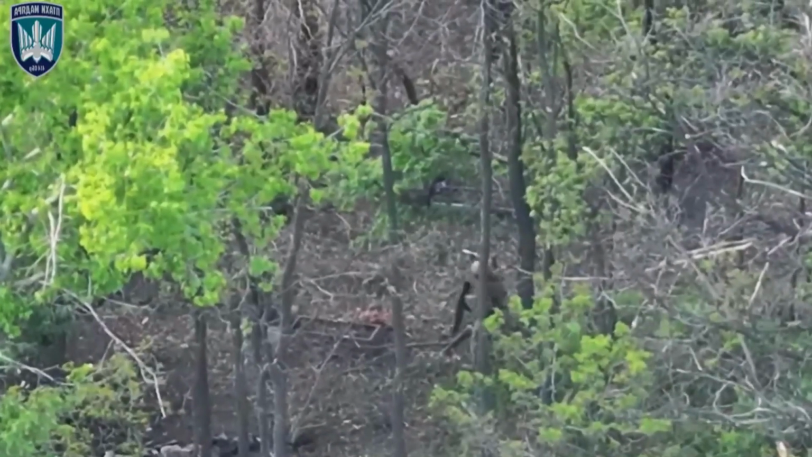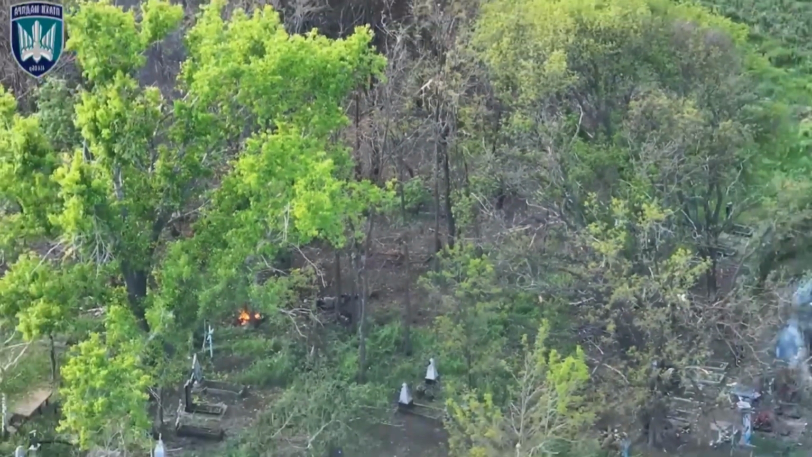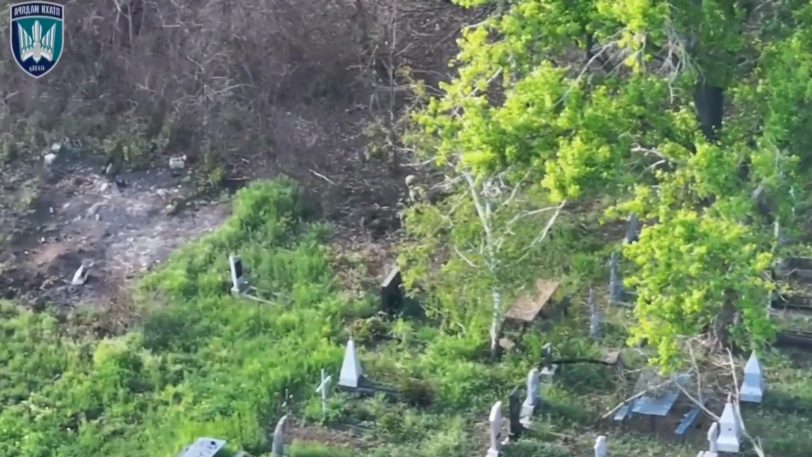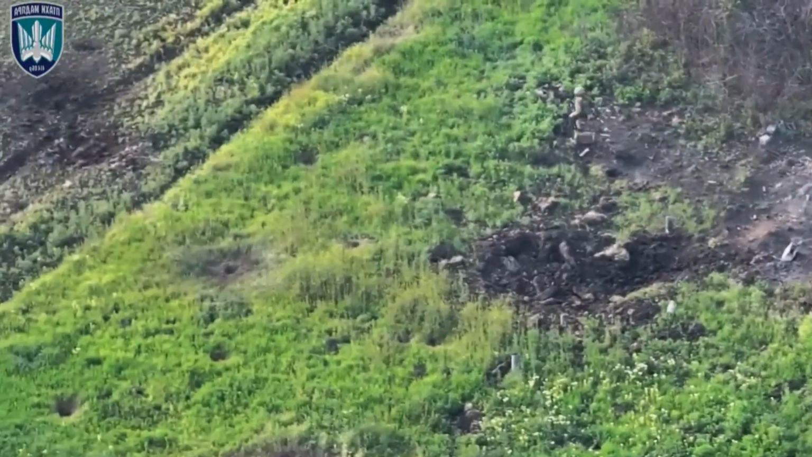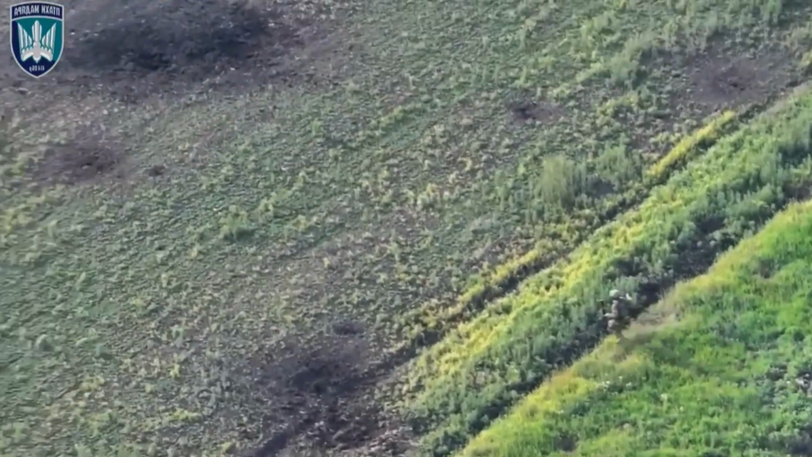The next moment unfolds near a cemetery outside Pokrovsk, where a Russian soldier is seen running in panic across the graves and broken pathways. He moves quickly toward a nearby open field, attempting to escape the area. From above, a Ukrainian drone rapidly closes the distance and intercepts his path.